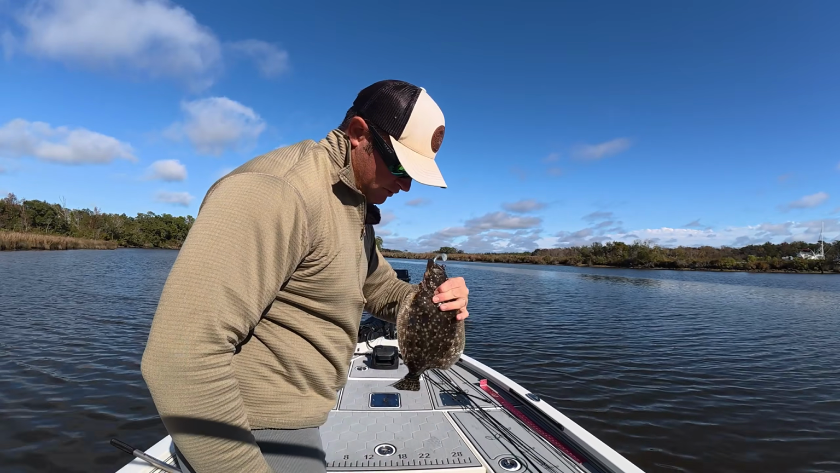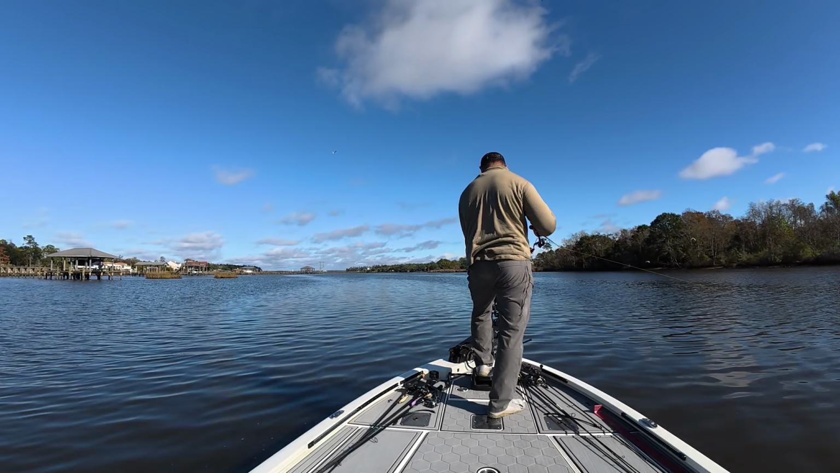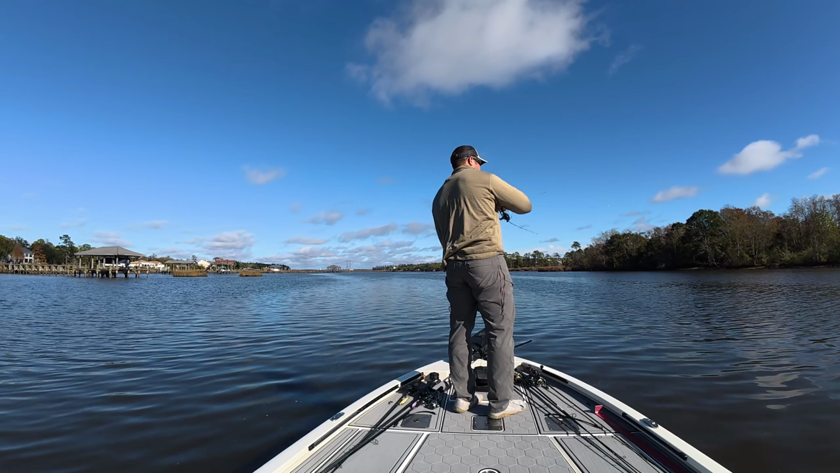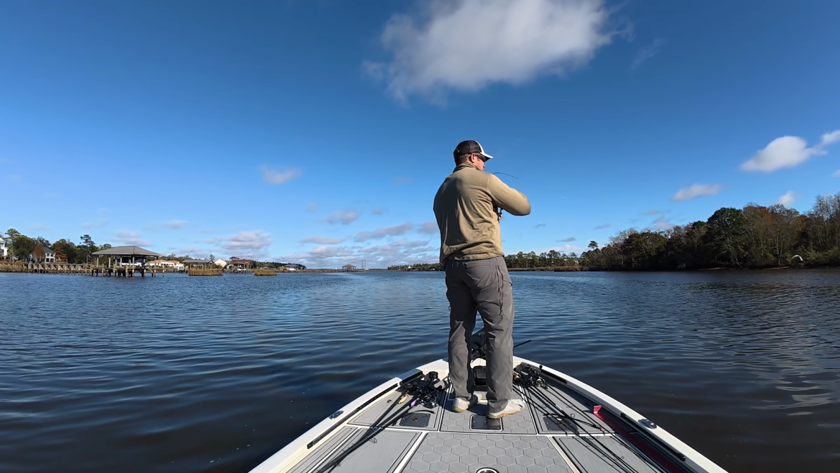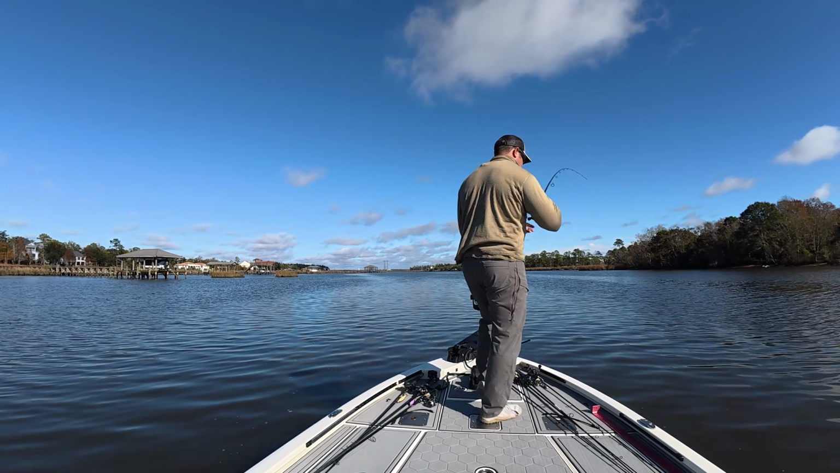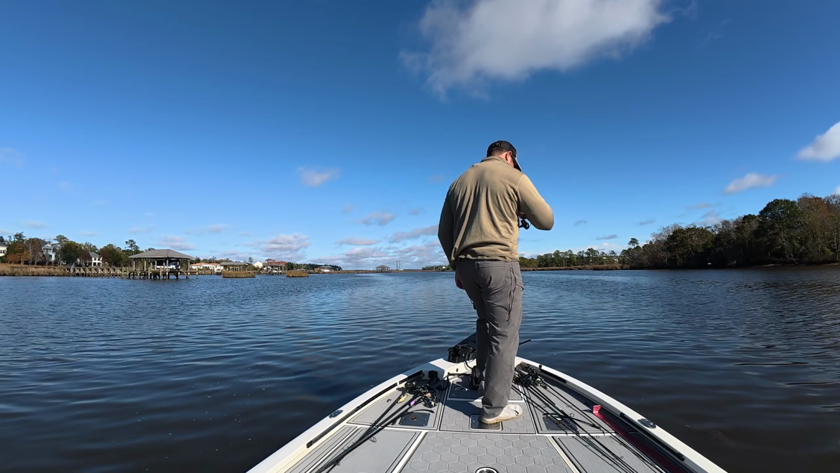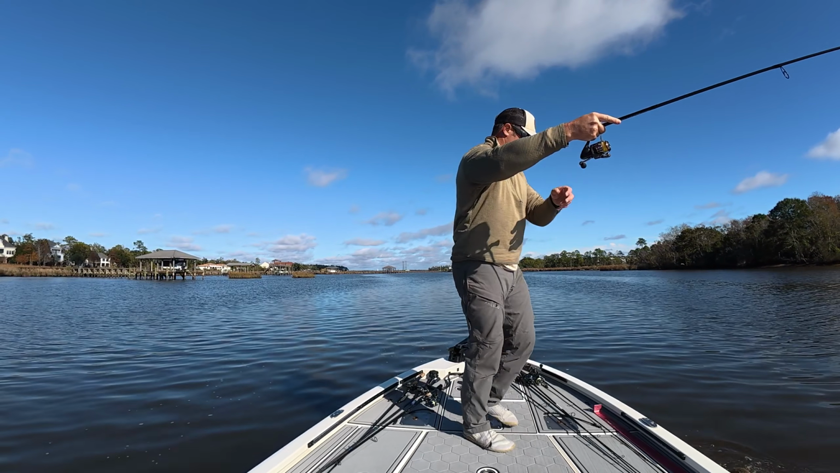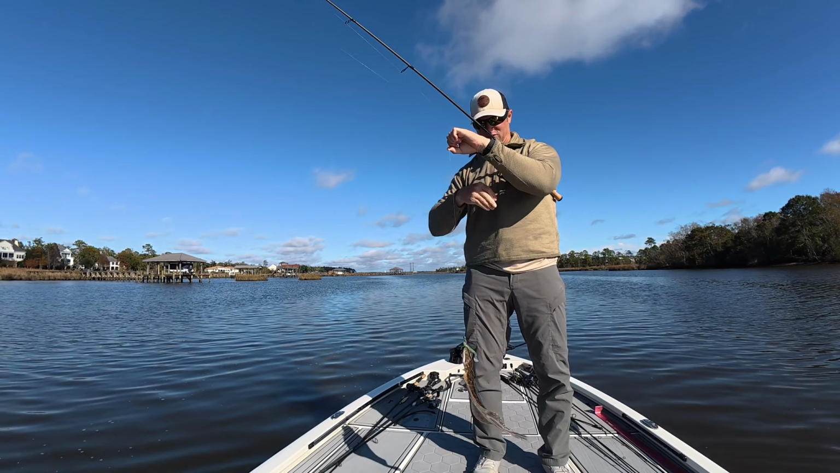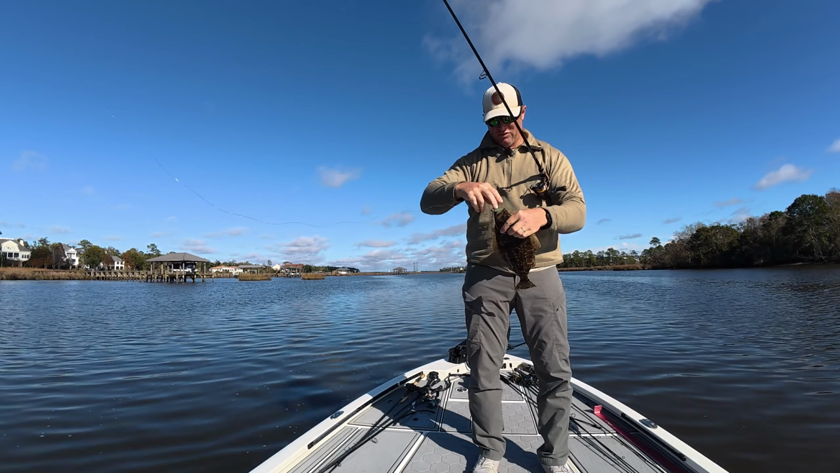Wish the trout would eat it like the flounder did. There's one. Not a big one, I can tell. It's a flounder. A little flounder today. That's cool. That's another keeper, maybe. A little boat flip for y'all. Mr. Flounder.